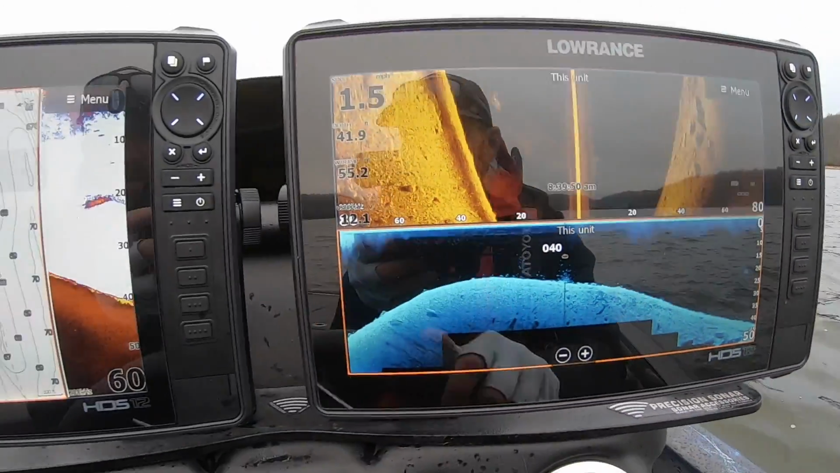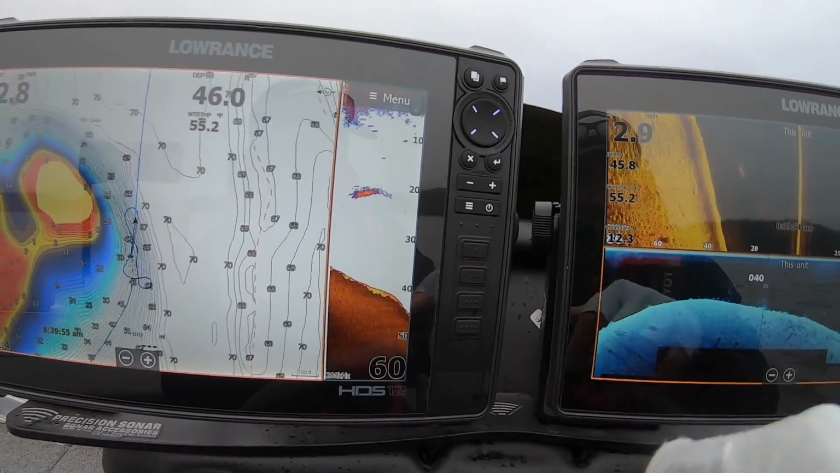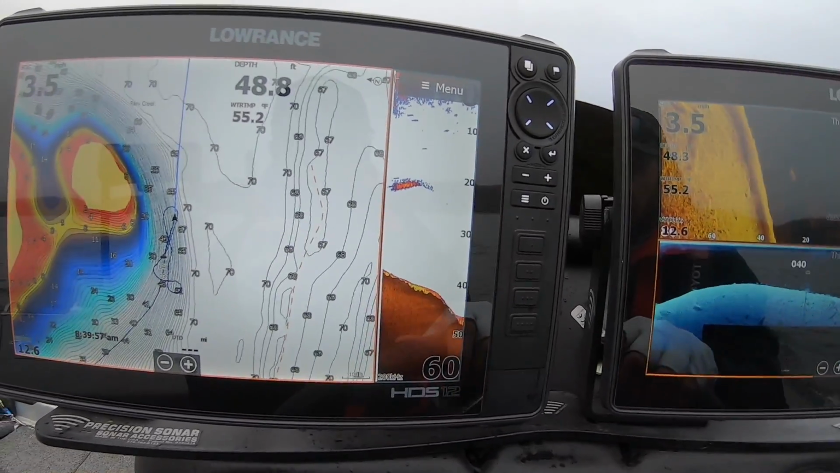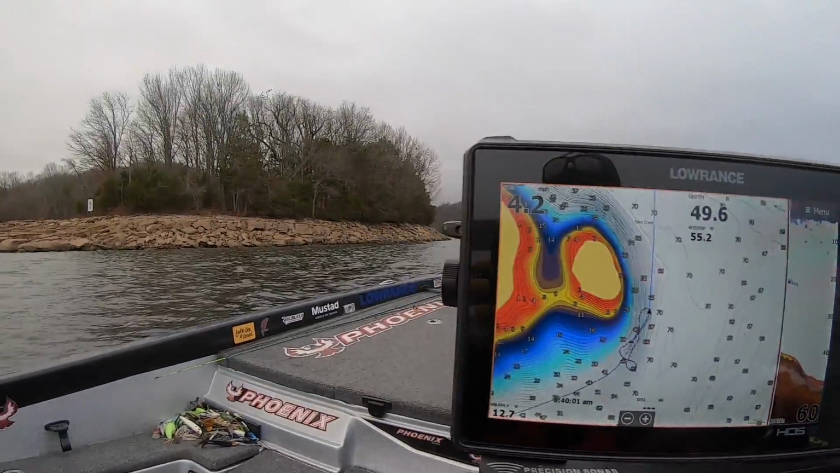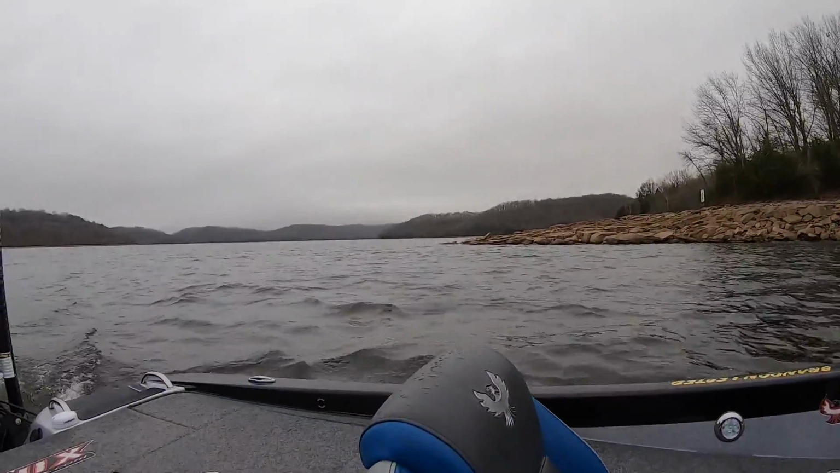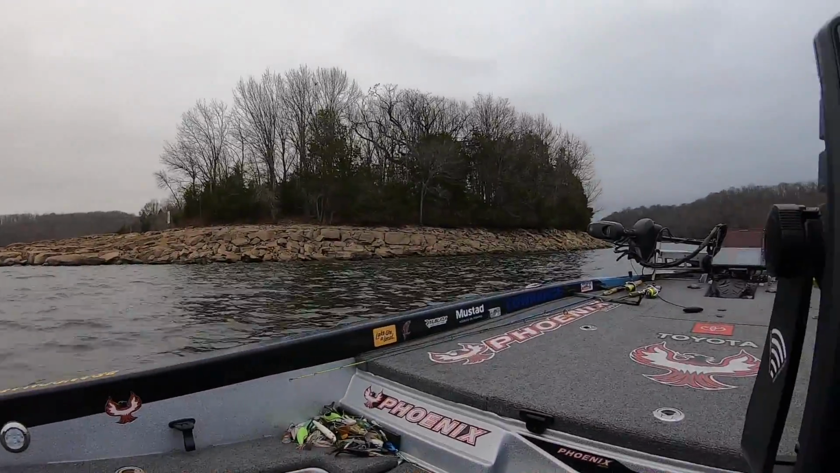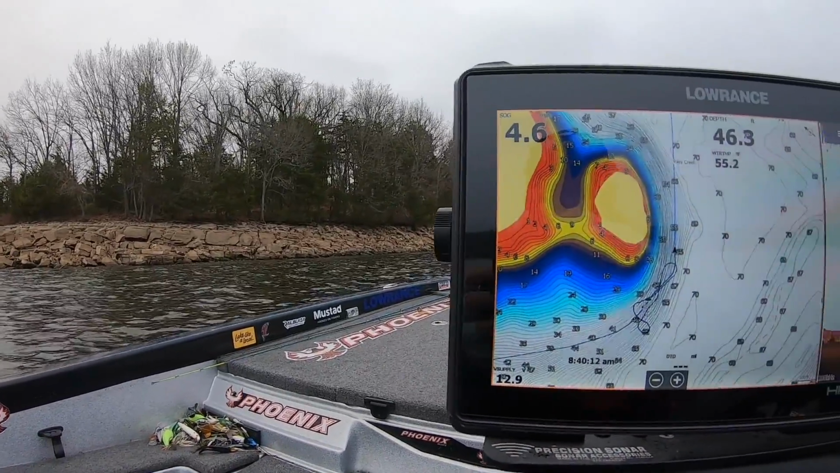Anytime you see fish stacked vertical like that, that looks like those fish are sitting on a brush pile, that's what they're sitting on. But that's what you're looking for. I mean, there's no doubt. They're sitting right out on the point. There's a bluff wall right there, and they're sitting right out on the point. There's a brush pile on that point. So that's possibly school number 2.